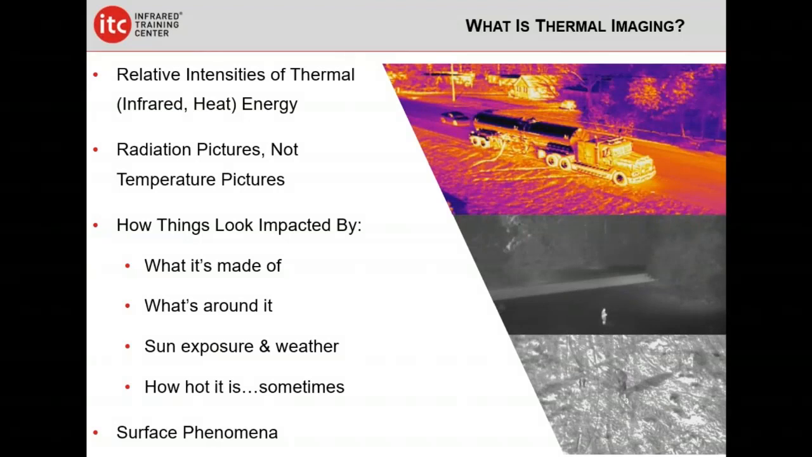All right, so what is thermal imaging? It's important to remember that even though we in the industry often use temperature as kind of a shortcut, these cameras don't see differences in temperatures. They see differences in radiation. Infrared radiation is part of the electromagnetic spectrum. It's given off by everything above absolute zero. And really what we're looking at in these pictures on the right are relative intensities of thermal or infrared or heat energy. Those terms are often used interchangeably.